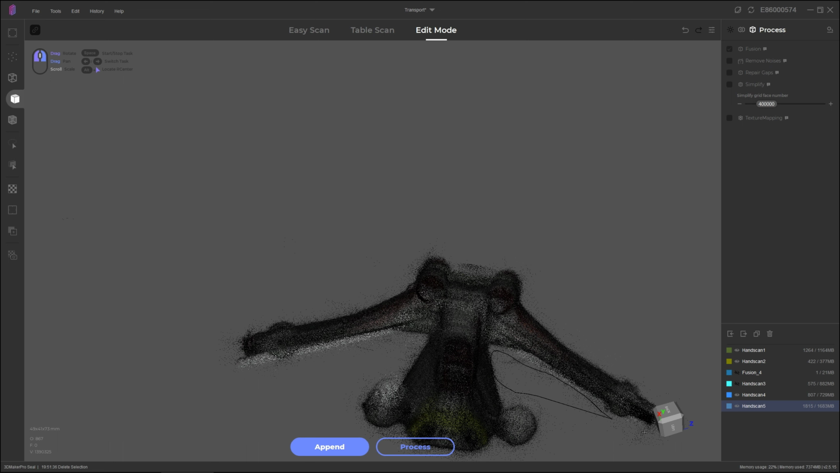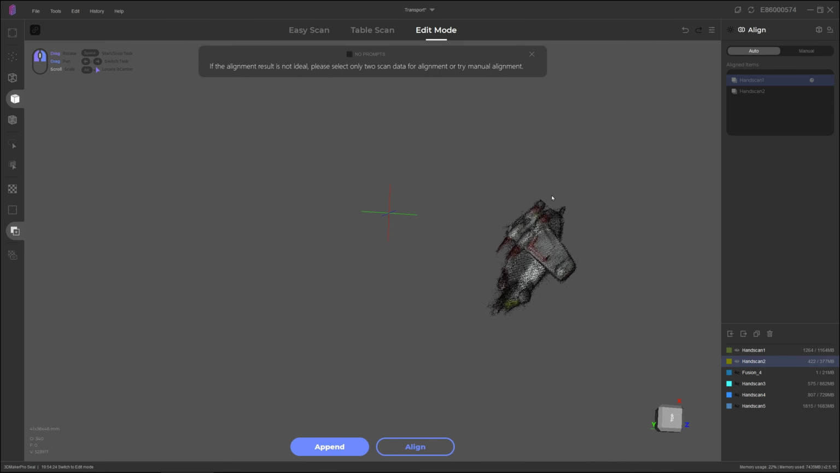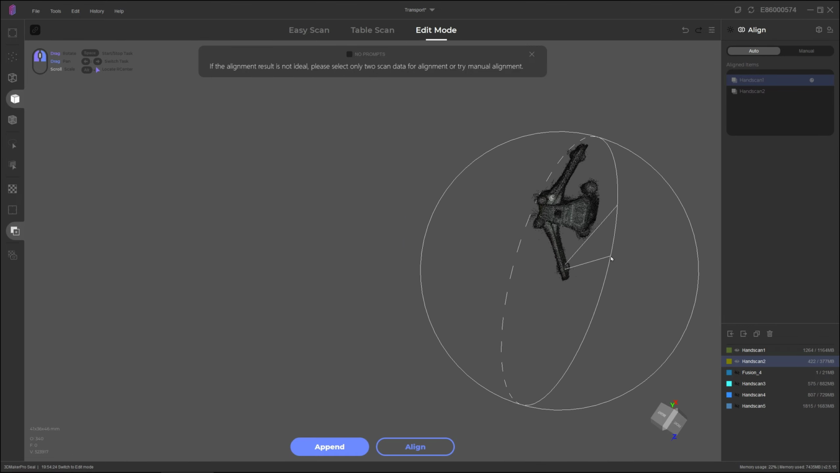See, I think here's another problem, is that I'm in the process screen and not the align screen, so none of my selections are actually taking effect. It's a nice trap for new and old players. That looks a bit better. Pretty happy with that.